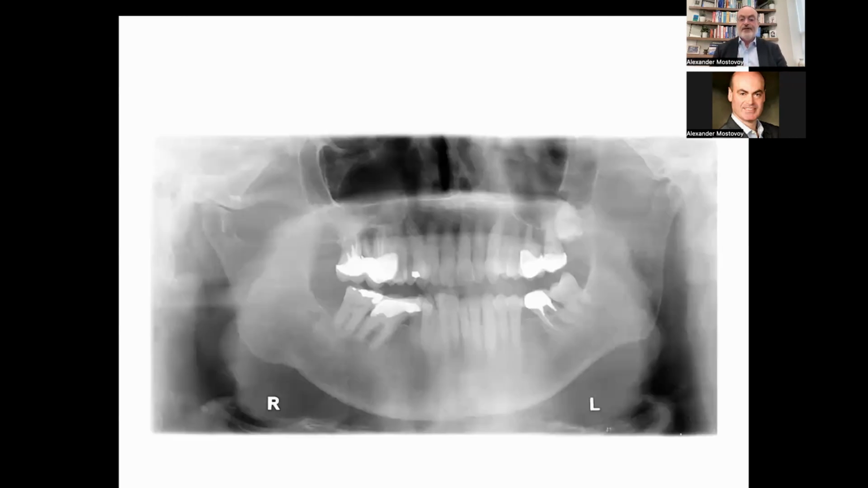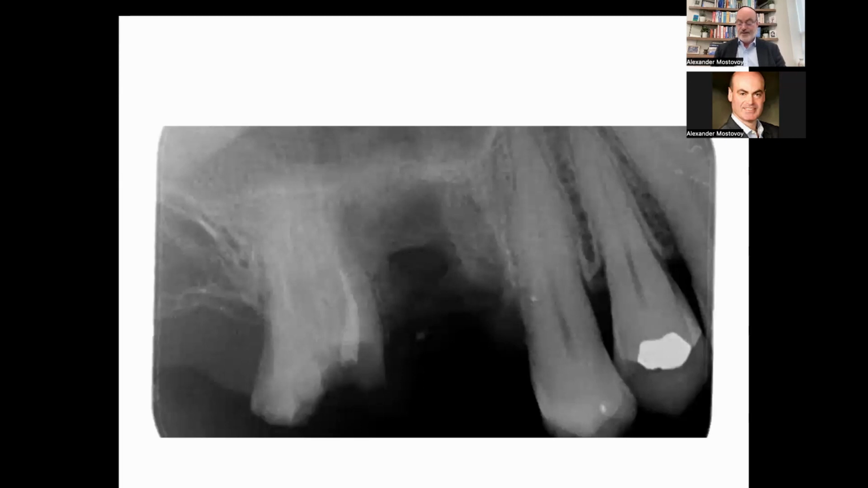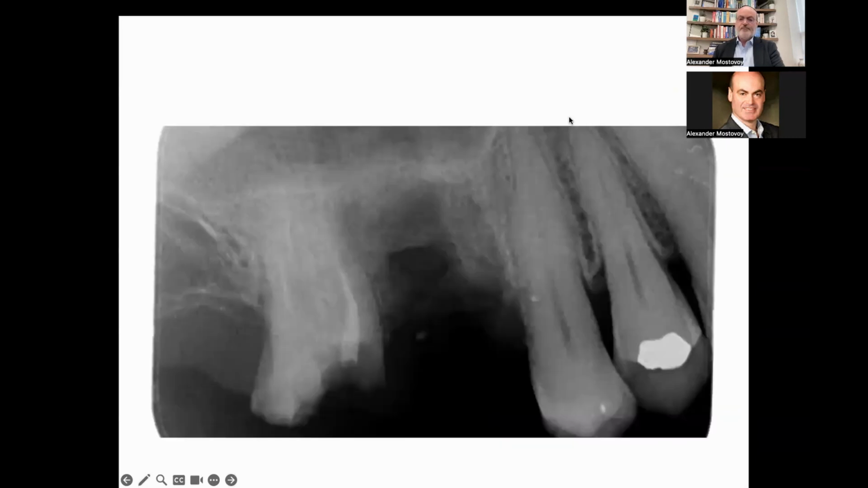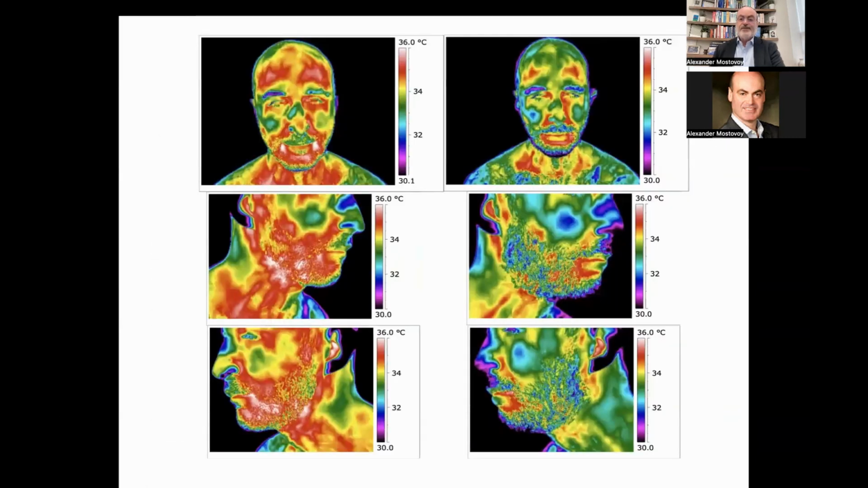Here's what happened. This was the original panoramic view, and here we have the extraction, and here is before and after. So you can see that especially the right side of his face compared to this one greatly improved. The left side still has a problem. Sorry, I'm just going back. Still has an issue, but we didn't take care of this at that point in time. I just wanted to show before and after the extraction.